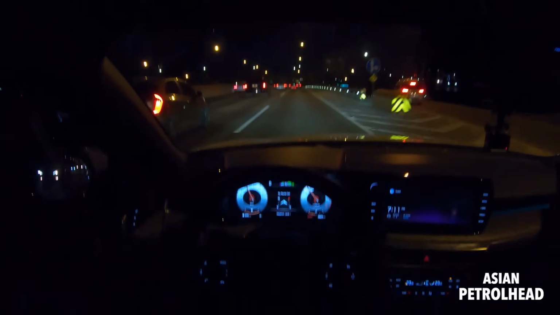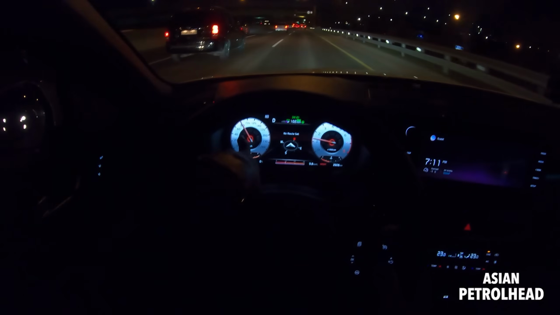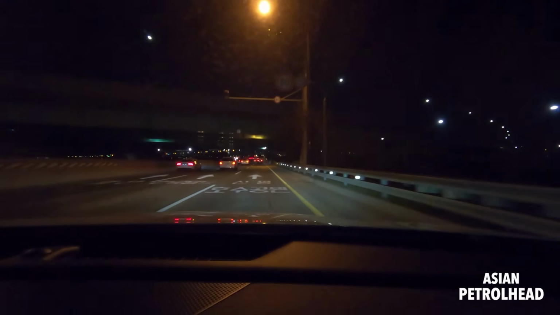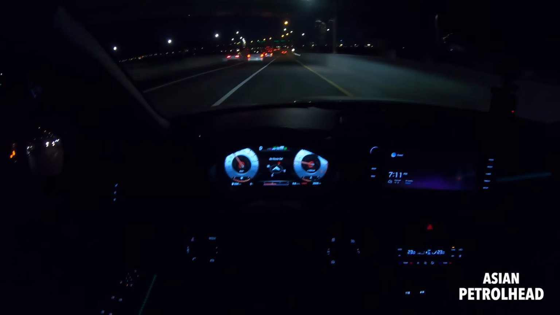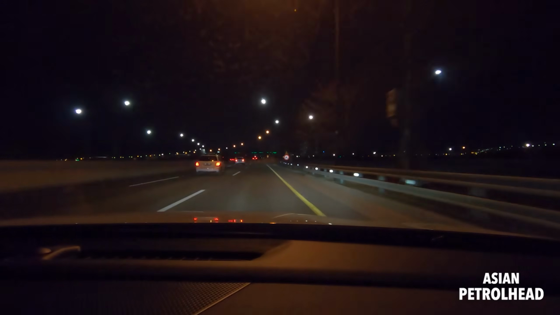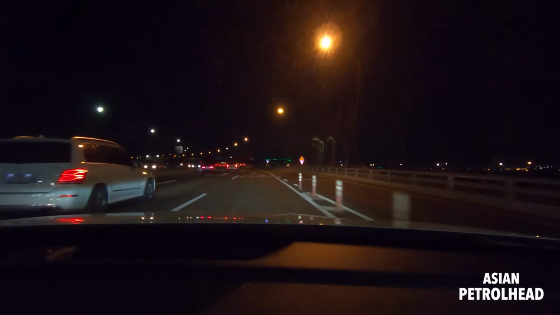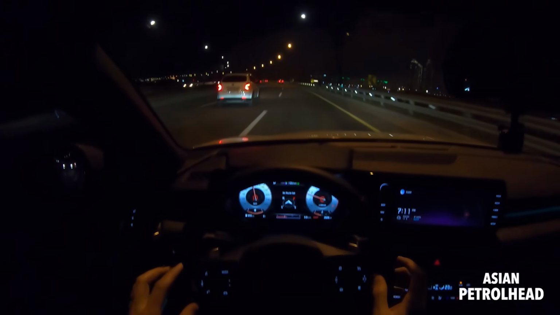Now there's a camera, so let me just show you. When you set this speed, we're asking for about 100. Right now it's only going for 80 because there's a camera detector right up there. When we pass it, watch, we just passed it, it will actually go faster to how fast I tell it to. I don't know how that's legal here in Korea, but Kia and Hyundai certainly have the technology to do so.